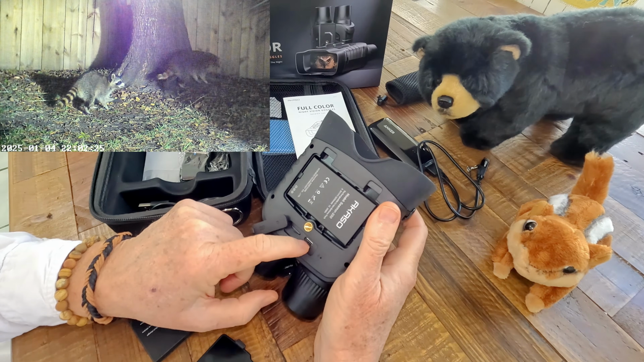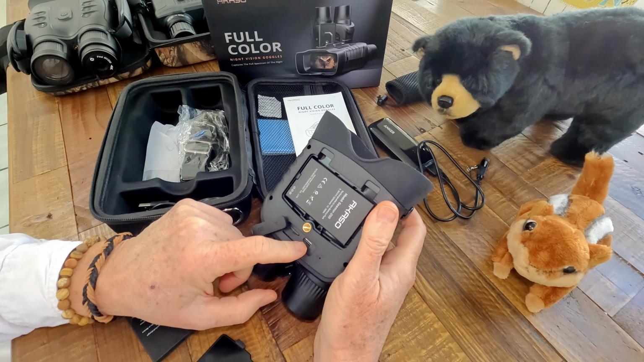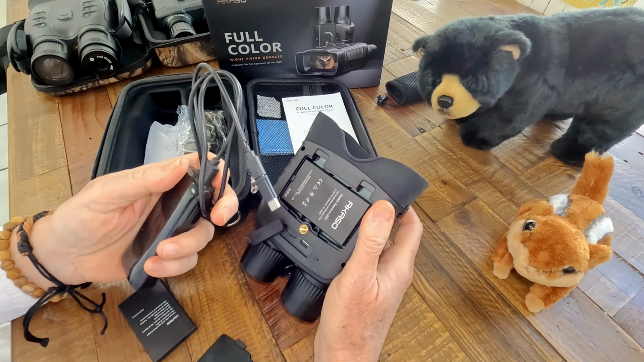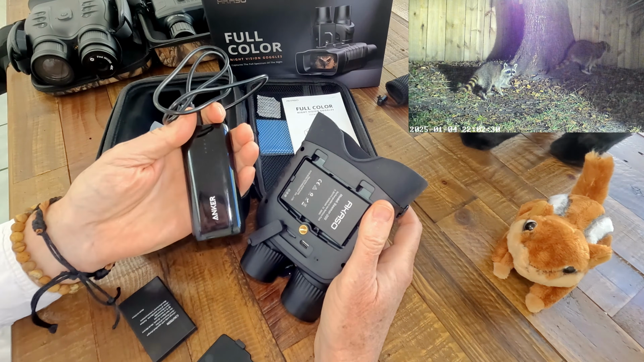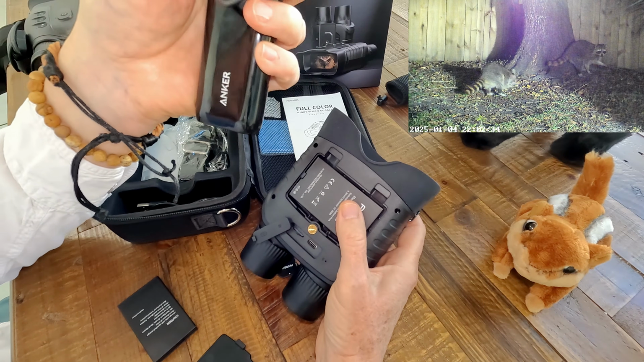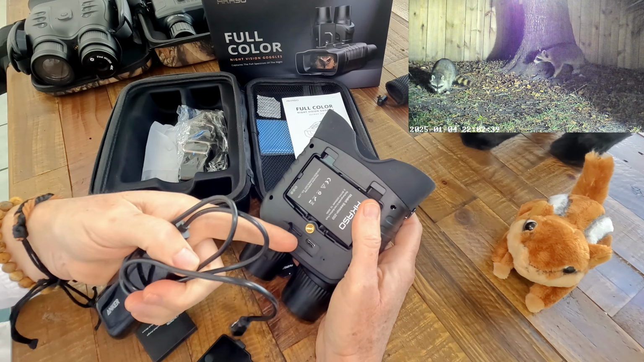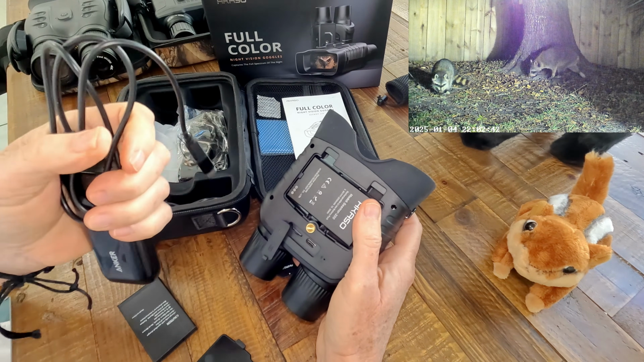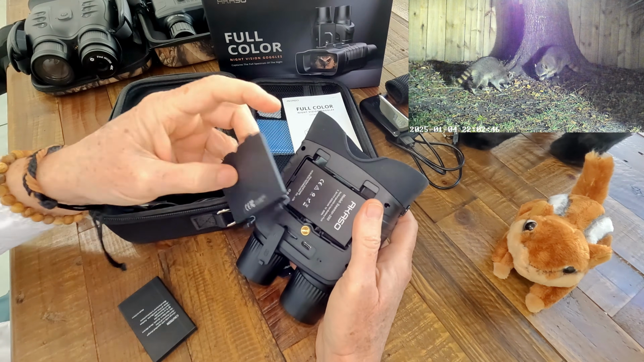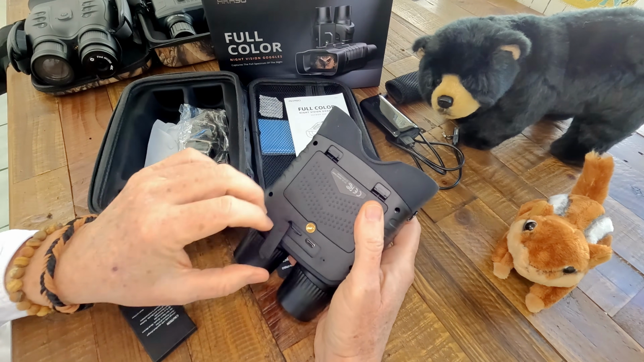You charge the batteries with the included USB cable, or you can purchase an accessory charger, a dual charger for both of these. The other thing too, of course, is this is compatible with any Type-C USB power pack like this Anker unit. So you could always have your 2 batteries if you're out in the field for a long time. You could have a power pack or something like that. You can also run it directly. In fact, you can run this off a power pack without any batteries even being in there. So really I was impressed with the battery life of the small batteries. And the fit and finish of the product is really nice.